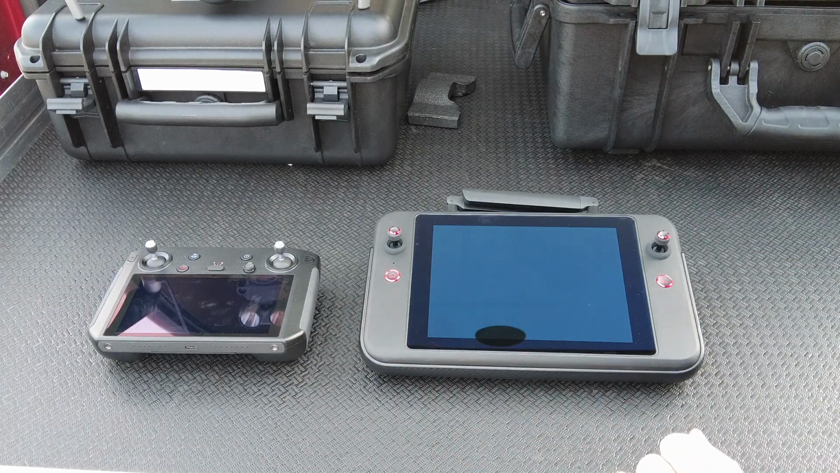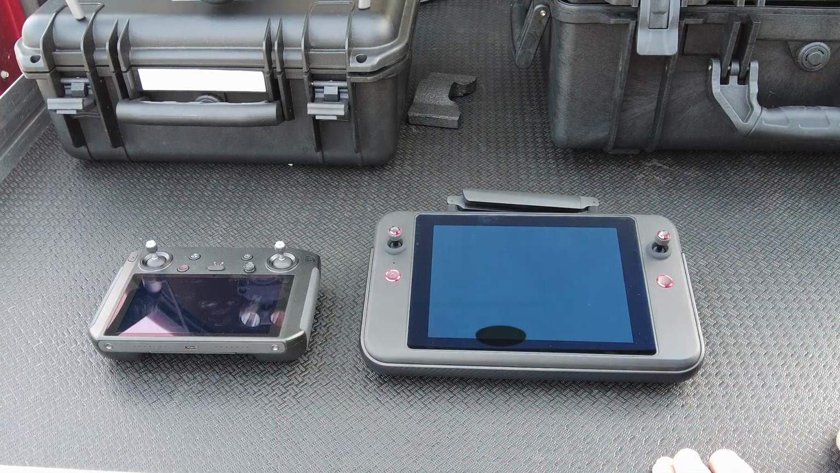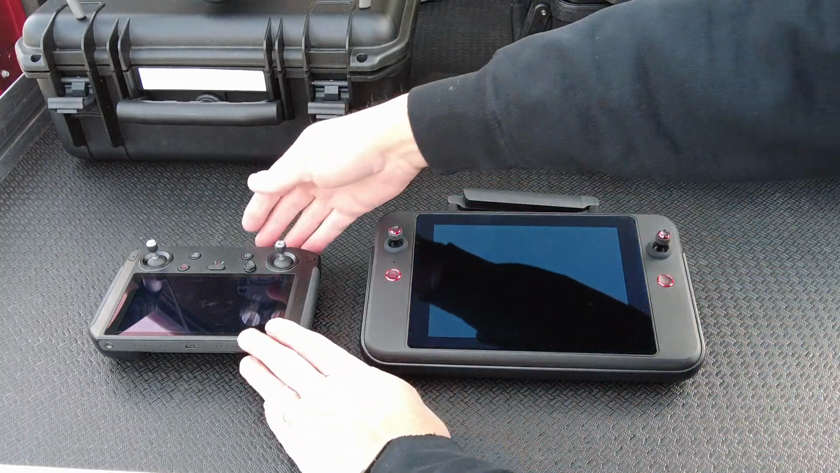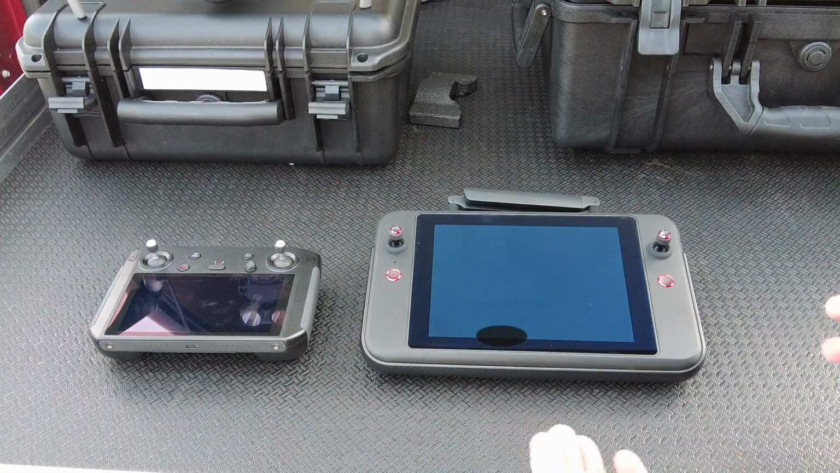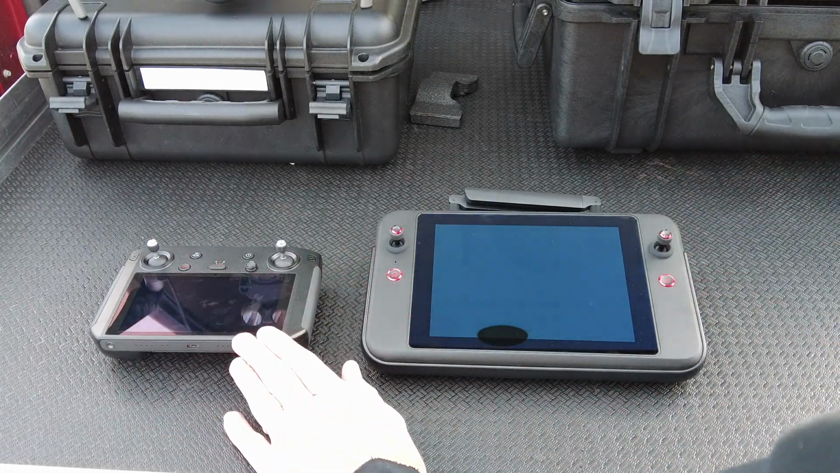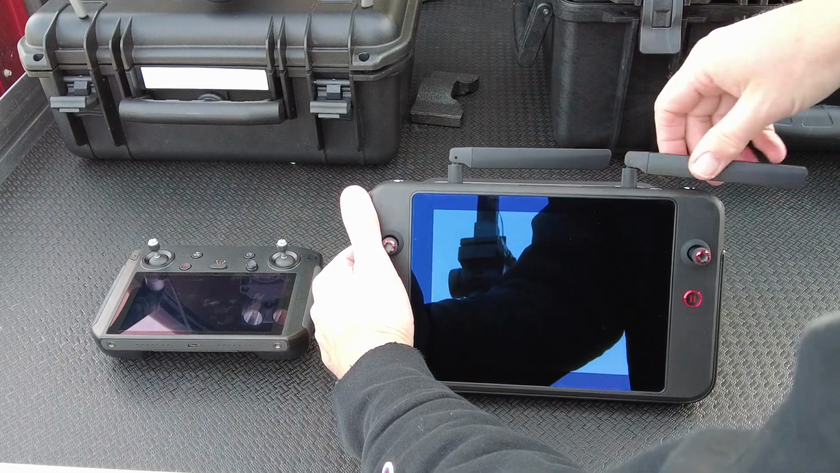If you are out doing search and rescue operations, the larger screen is nice to look at. It's easier for you, the viewer, to detect things. However, the smaller unit is more portable and maybe easier to hang on to for longer periods of time just because it's lighter. So let's fire both of these up.